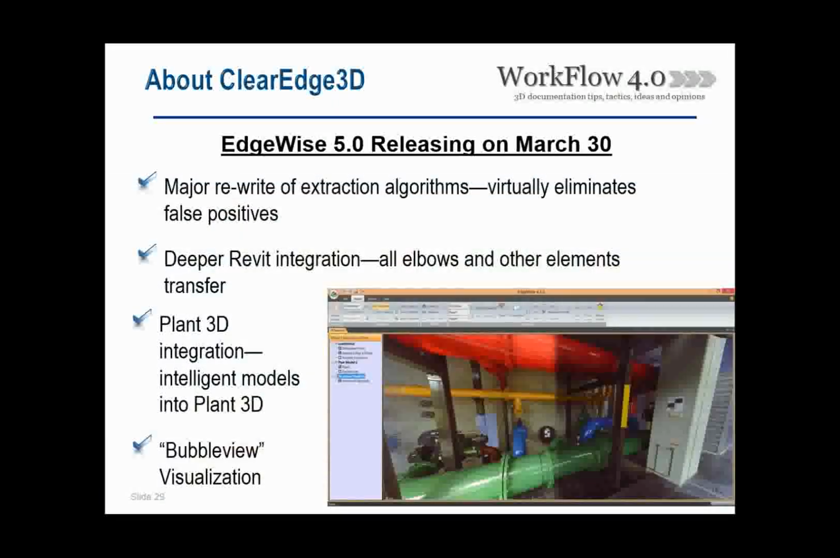And with the release, we've done a few things. We've done some major rewrites of the extraction algorithms for virtually eliminating false positives. So what that means to you is a lot less time spent modeling and cleaning up the model in the software. Another thing, as Siavash alluded to, is that our connection to Revit is pretty much unparalleled in the industry, and we've gone even further, allowing for more elbows, all elbows in fact, and other elements to transfer over into Revit. So that's something to look forward to.